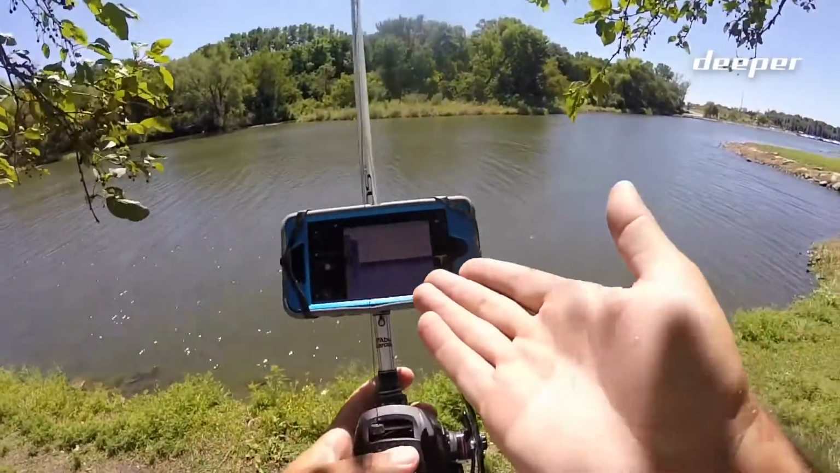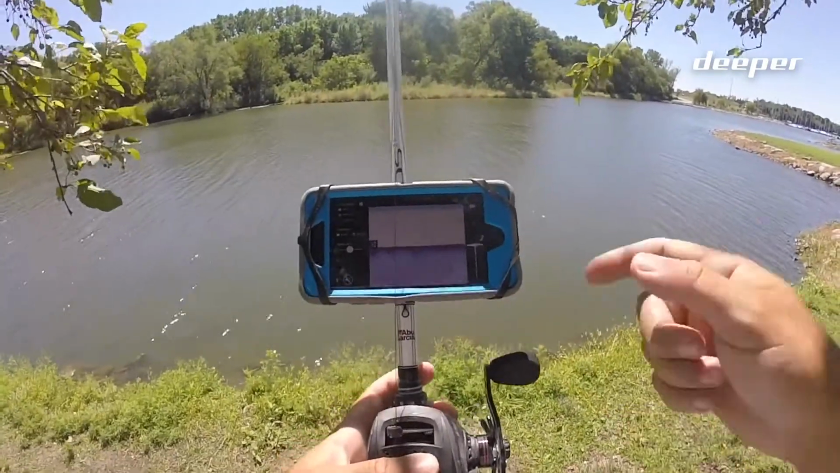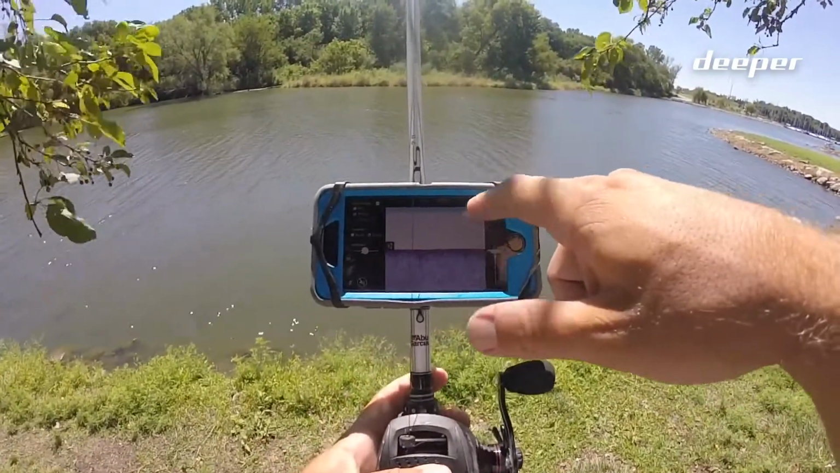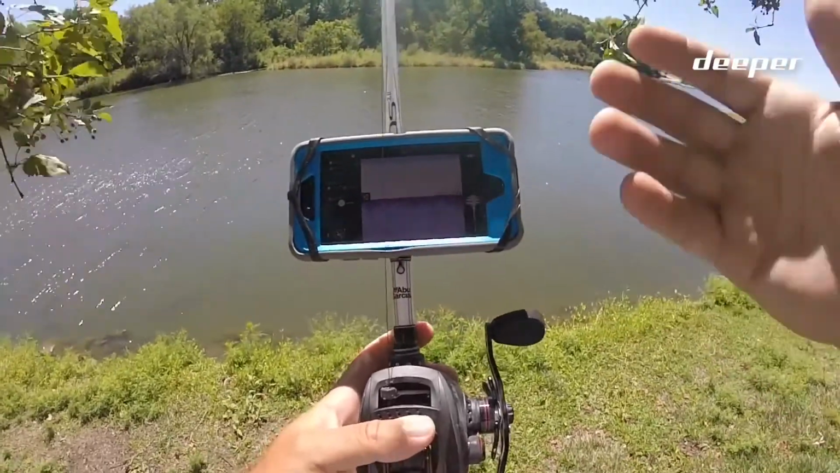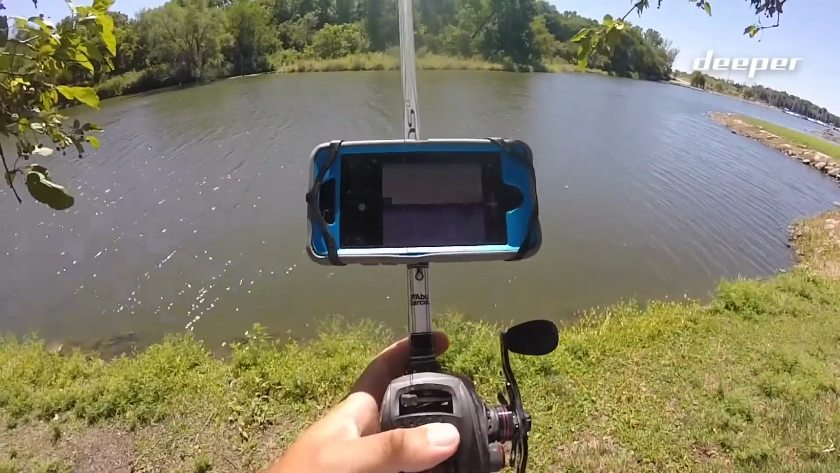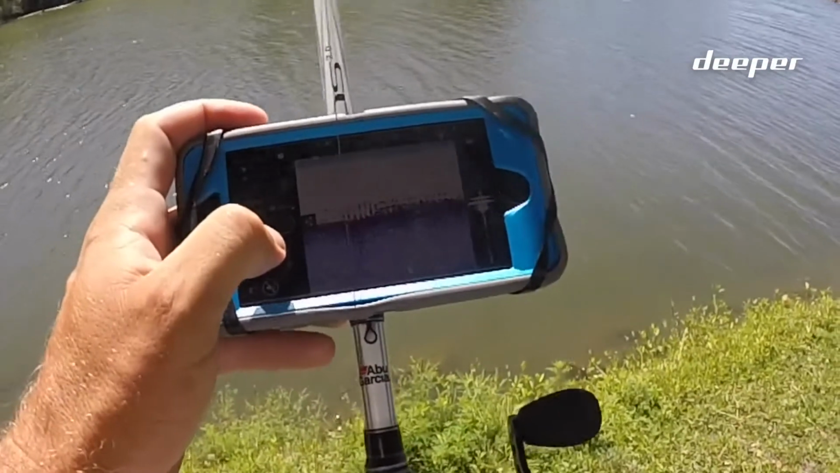It's got the depth range on it, so it's about 8 feet deep, says 7.8 feet right there. 78 degree water temperature. It's got your battery power up top. This thing, I've actually used it for like a full day without running through batteries, so that's really great. And as you can see, there's some stuff down there. I don't know if that's fish or what that is.